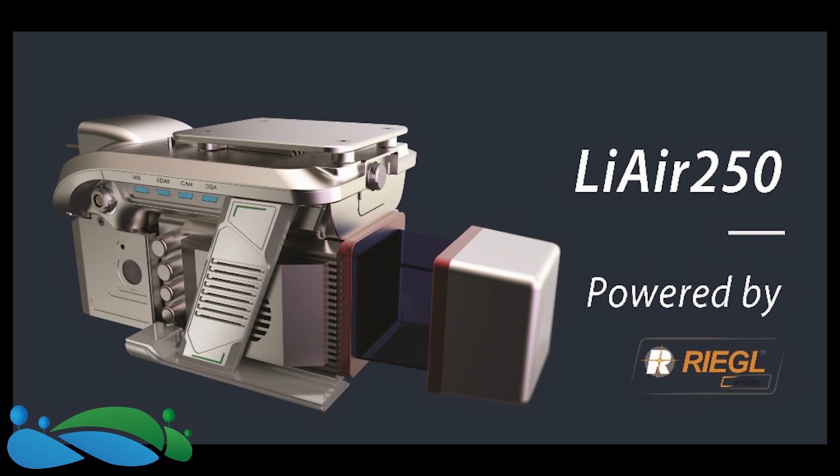So lastly, or not lastly, second to last, I should say, here in our LiAir series, is our LiAir 250. This is really the workhorse of the UAV product line that GreenValley International creates. It was designed by surveyors for surveyors, has a maximum range capacity of 250 meters. It can generate multiple returns per pulse. There's an integrated color camera. This is the tool that will get the job done when accuracy is of utmost importance and precision as well.